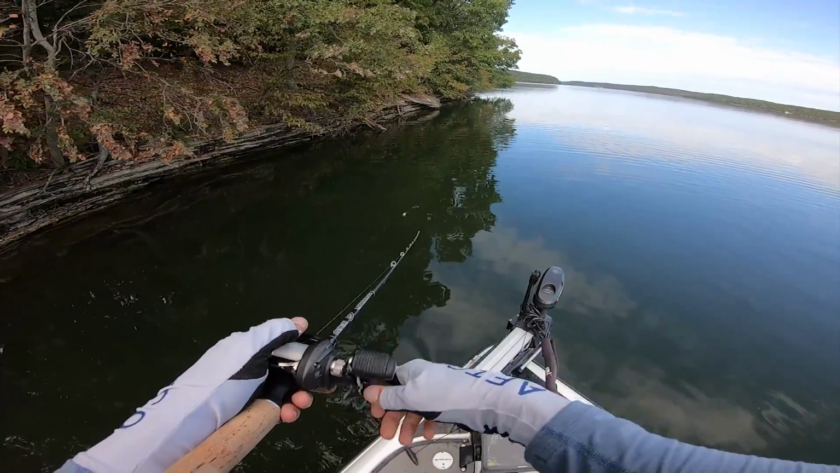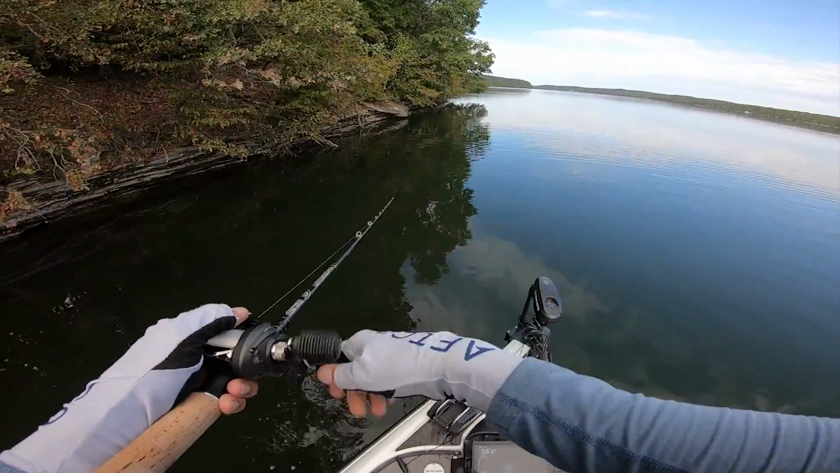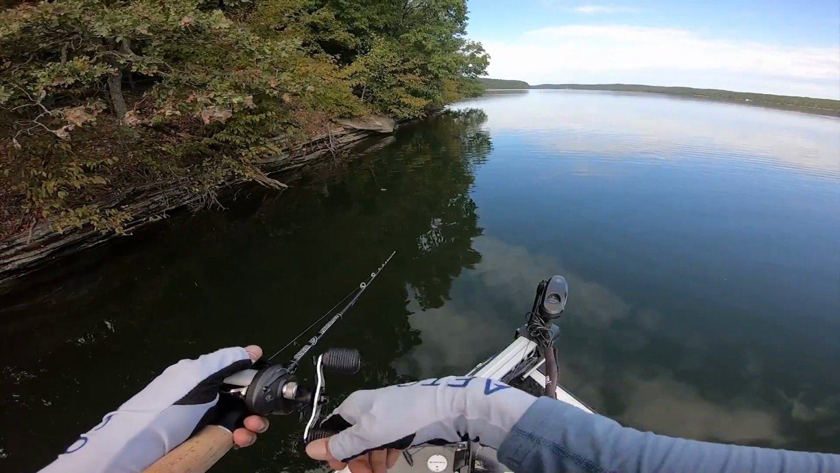You want to be seeing a fish every 4 or 5 minutes following the bait if you can. That'll let you know you're in a really good area, and you're not going to get every fish to commit, maybe 1 in 20. So if you're not seeing that many fish, it's going to make it difficult.